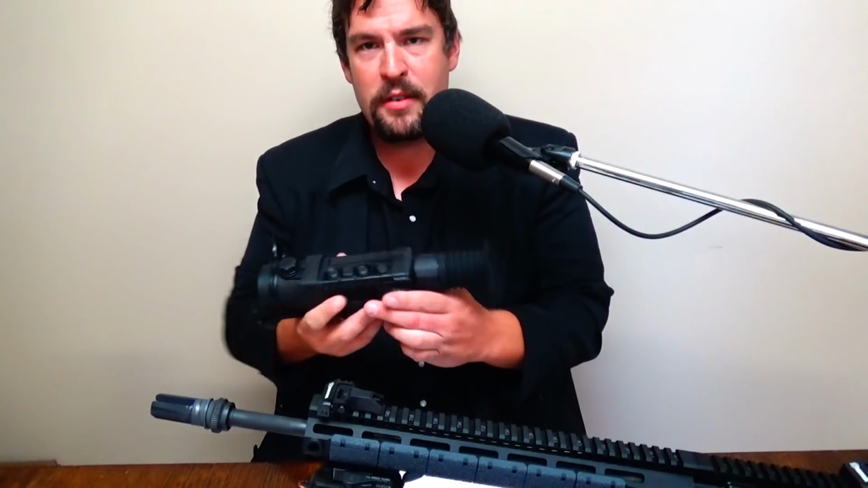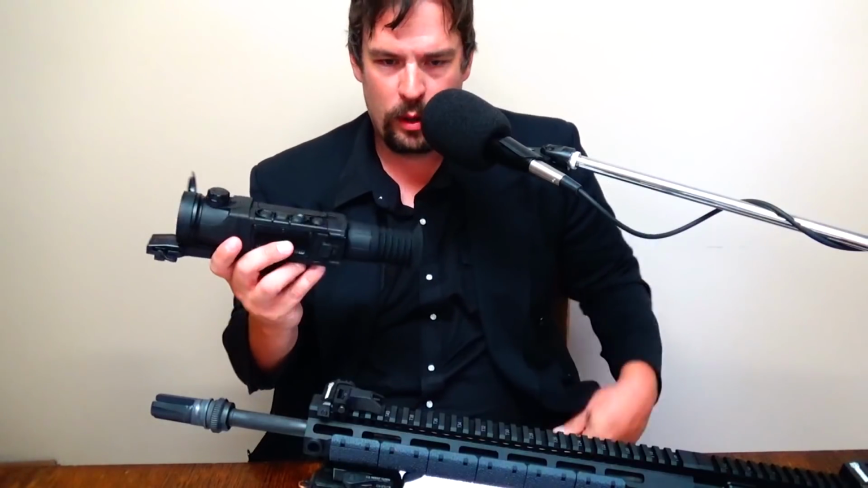There are so many features on the scope. It would take me an hour or two to go over them, but I'm just trying to give you my first impressions of it, just walking through how cool this deal was. But I think it's probably appropriate to go over some of the basic features so that we all know what we're looking at.